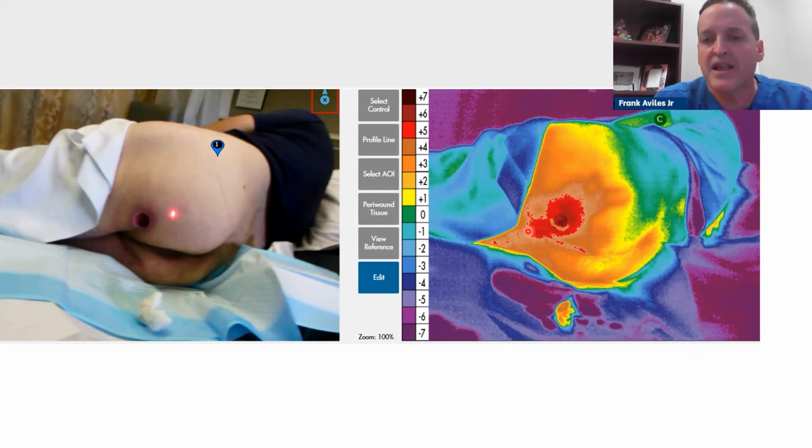But when I went and examined him, what I found was that 2.1 centimeter depth, when I pressed against that tissue, it went another 2 centimeters and pus came out. And then what I found out was, where my cursor is, you can see this redness extending. This was the exact depth of a tract that I found, a 6.5 centimeter tract. So now this patient is going for surgery.